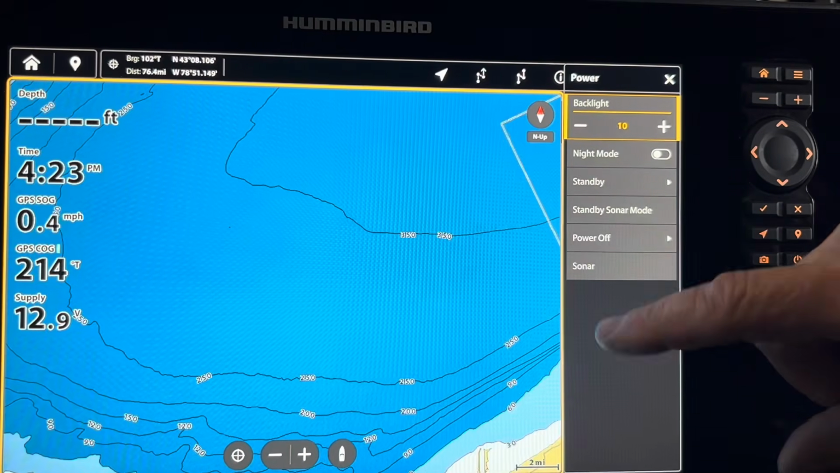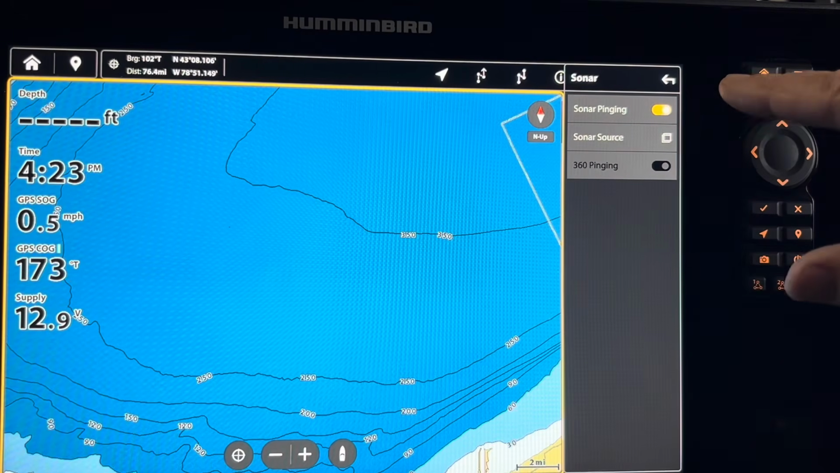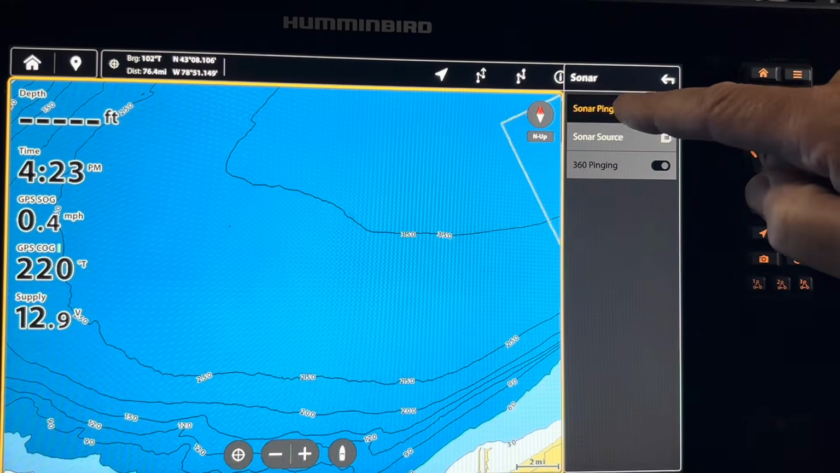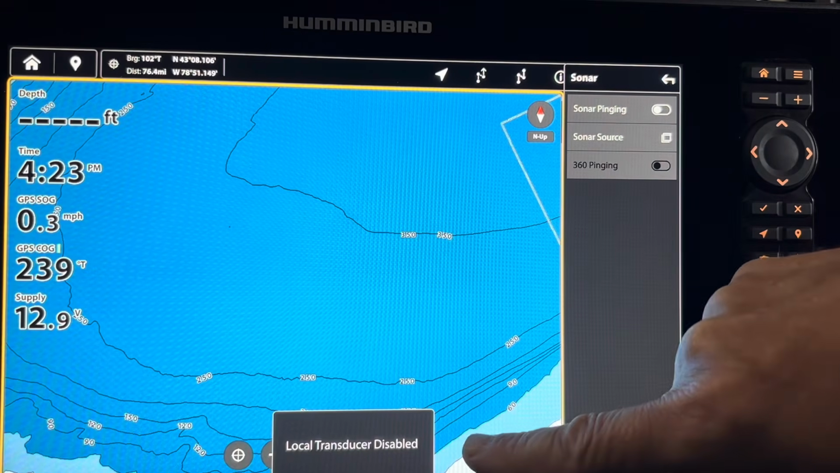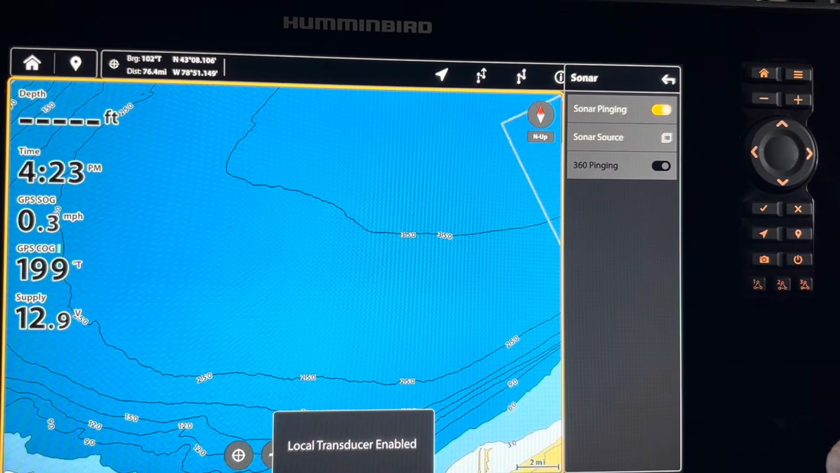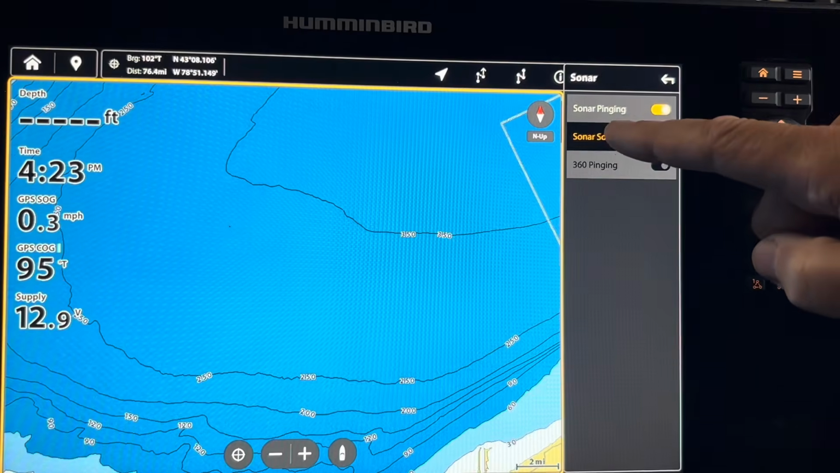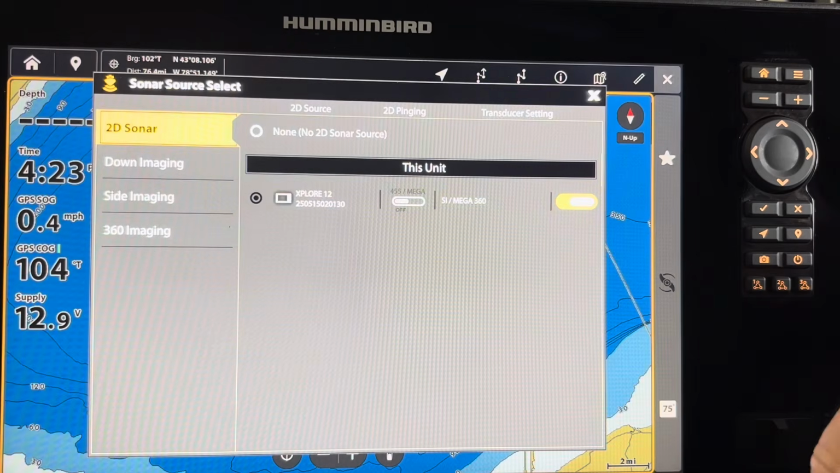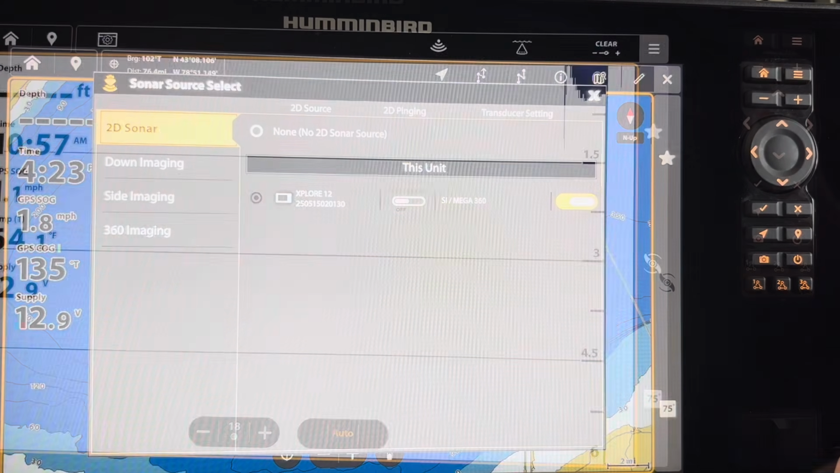If I want to simply use the touch screen for sonar, I just push it. If I want to turn the sonar pinging off, I just press that, and you can see it goes off, and the local transducer is disabled down at the bottom. Turn it back on, and I just simply hit it again. If I want to go to the sonar source for different options, you can see it's showing me possibilities of 2D sonar, down imaging, side imaging, and 360 imaging.